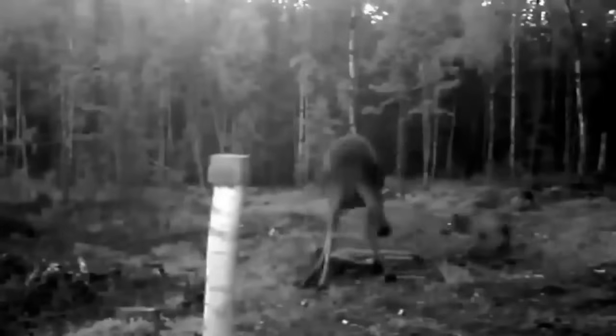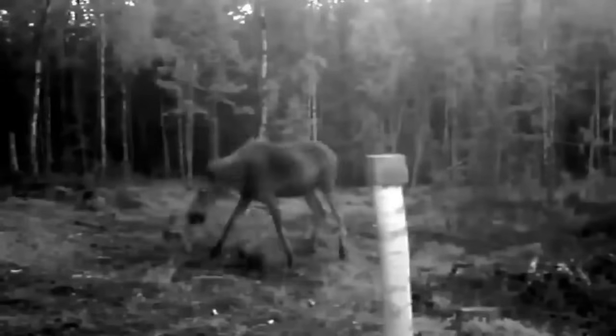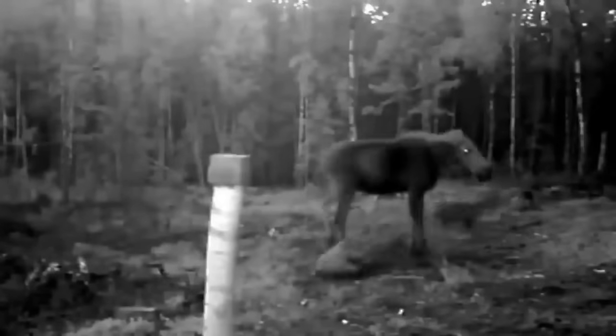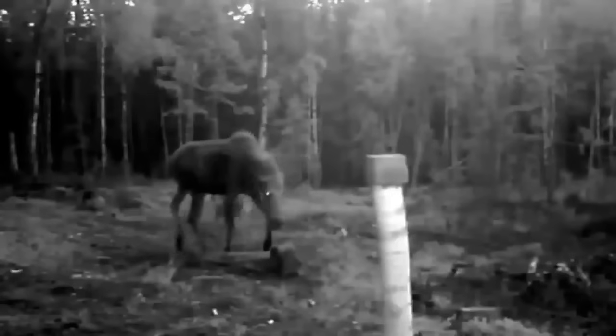Seeing the calf on the ground, another hungry wolf jumped in to get a bite of the fallen prey. Yet the moose mother kept on protecting its calf from the attacking wolves. However, it's impossible to say whether she was able to protect her young ones or not, as all of the animals went out of sight.